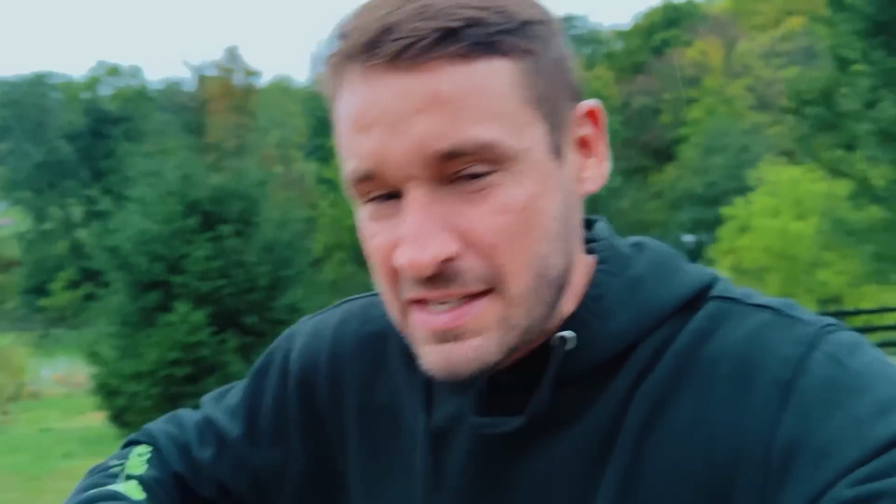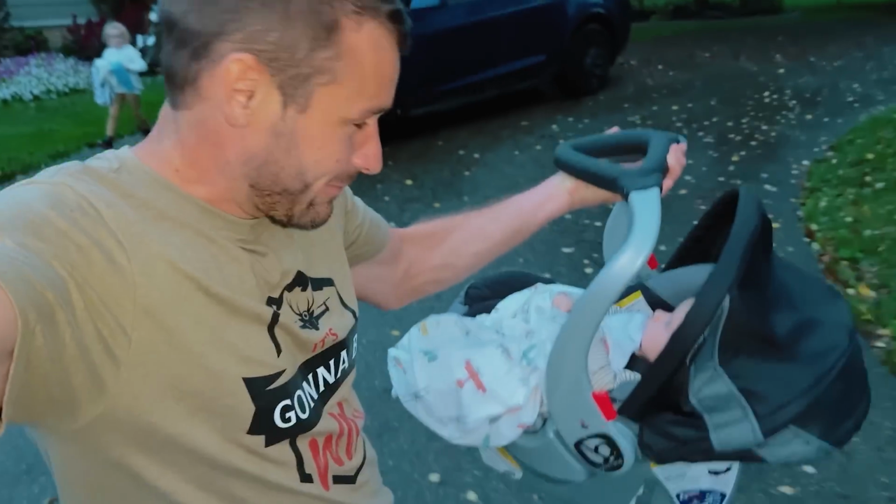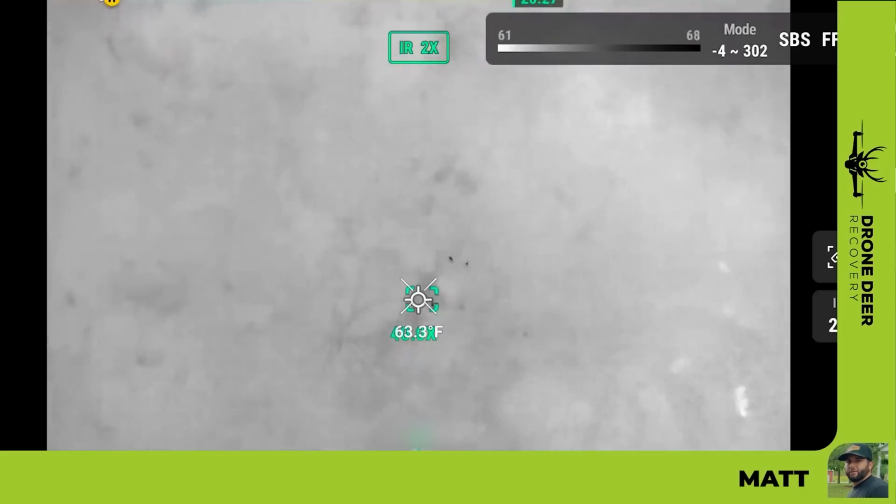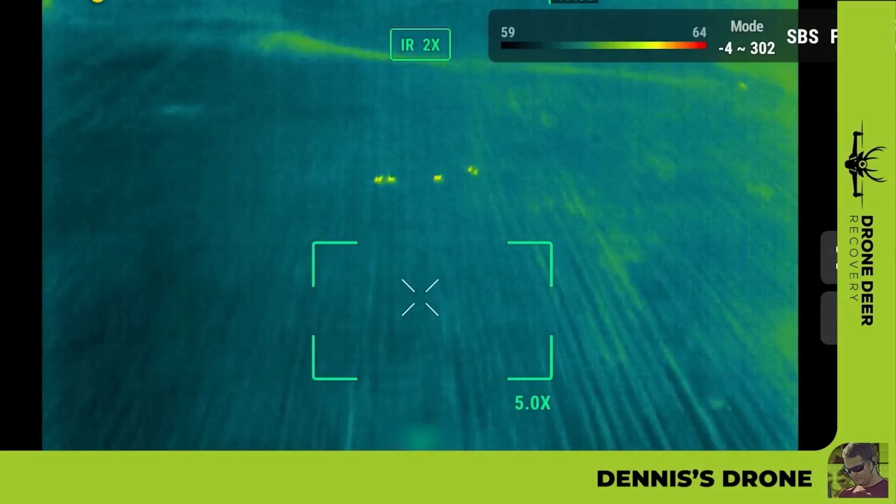Day 2 of season opening here in Ohio. Madison was out on a call earlier today. We got the baby, we got the 2 women. I guess it's a family outing, deer recovery. Let's go do it. Matt was also out on a call. Dennis is on this recovery right now. Is this your first recovery this season? Yeah. See the deer in the field?